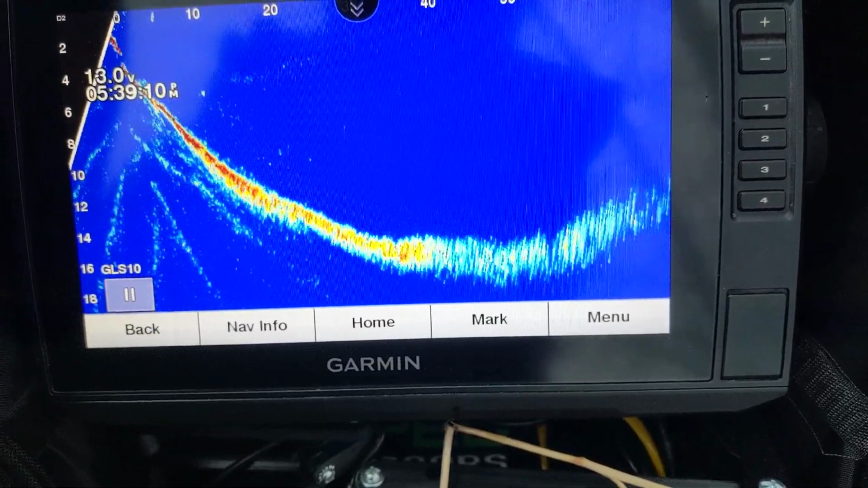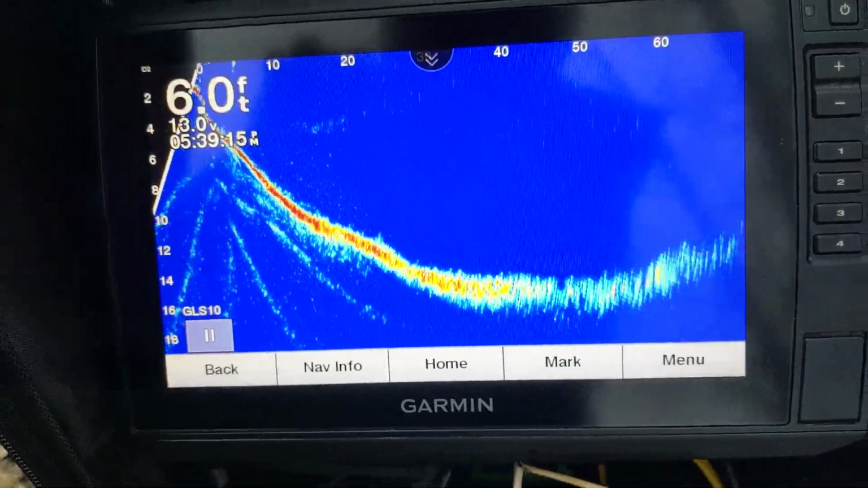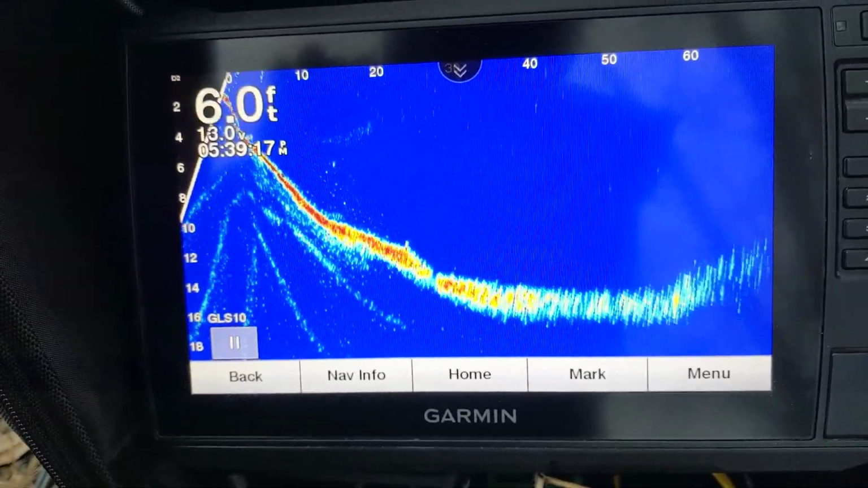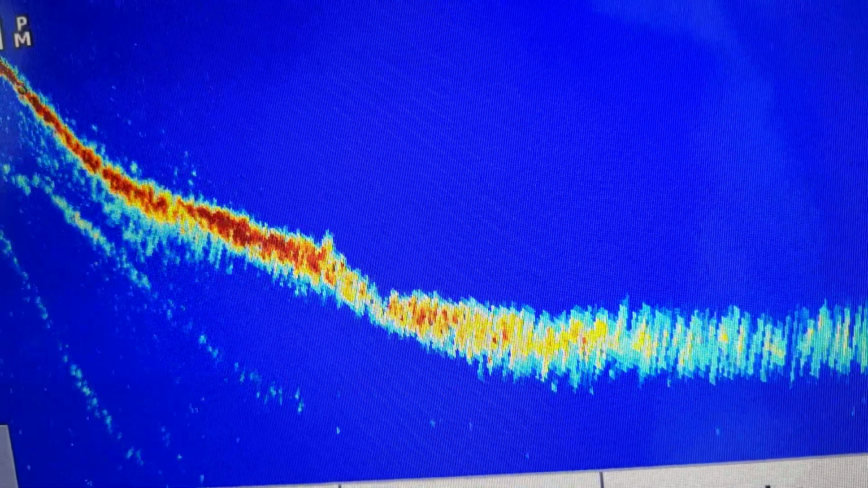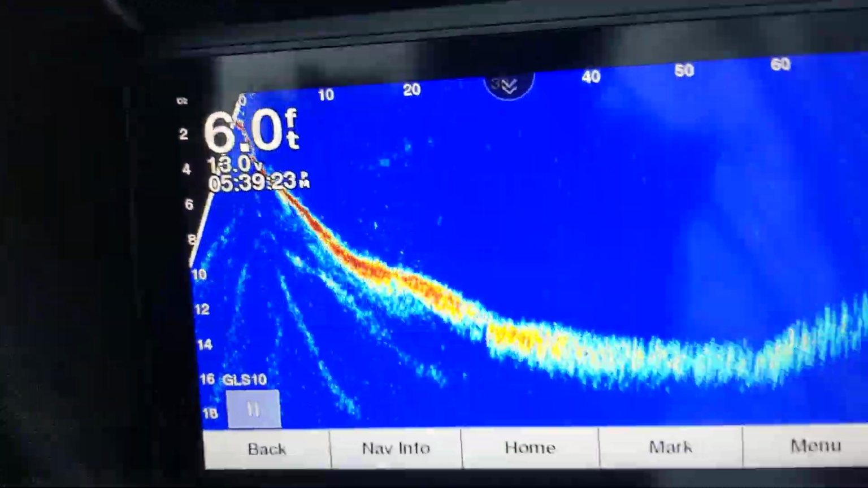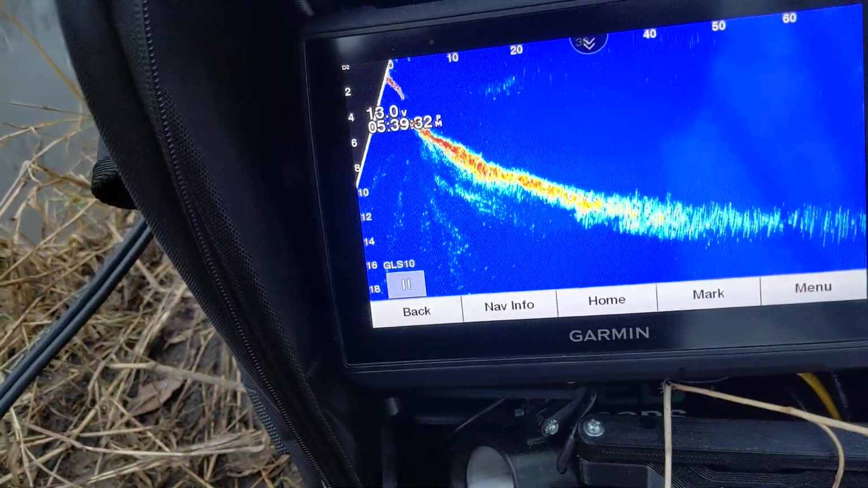And I can try switching it to perspective view. It takes a little bit. I don't run perspective view in the blue color scheme. I run it in the amber color scheme. And looks like that might be a fish there just creeping along the bottom. You kind of just scan your way around all the way down the river here, all the way through, just like a metal detector would.